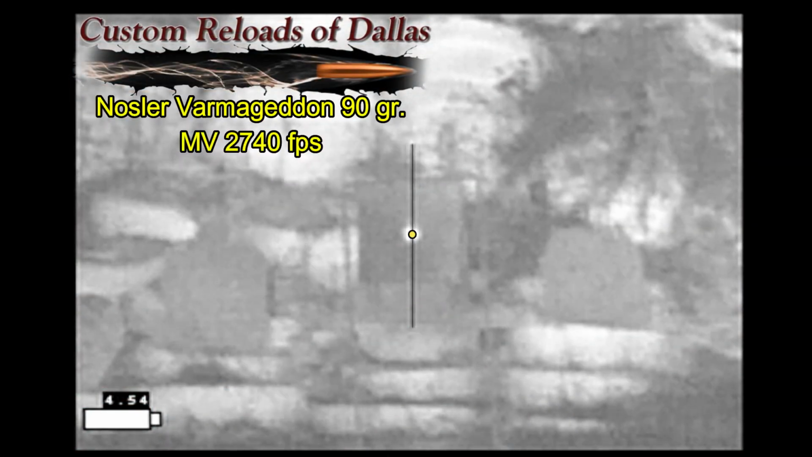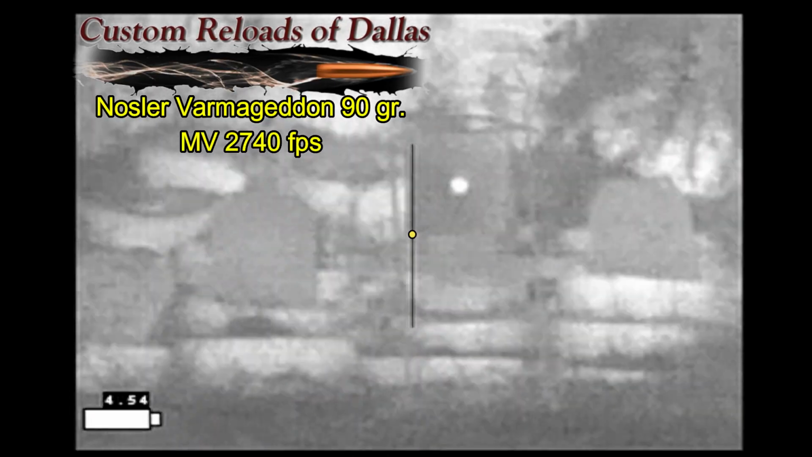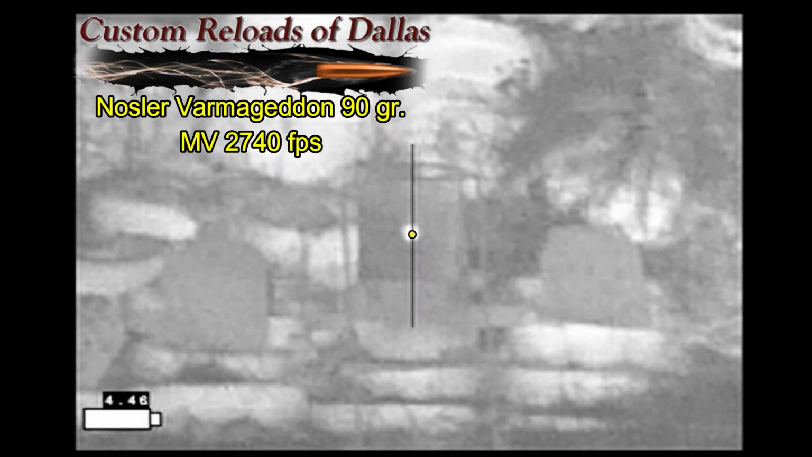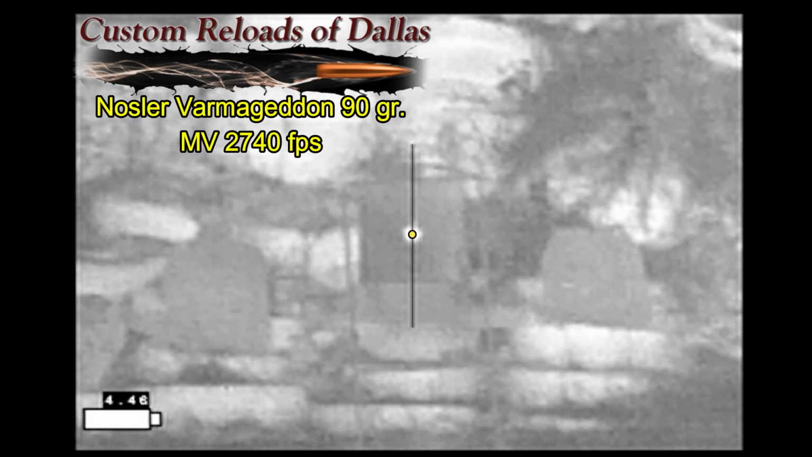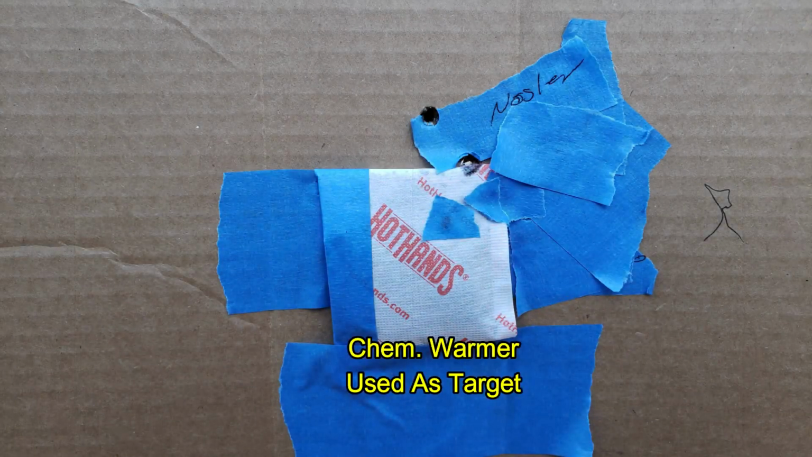Here I'm in the final stages of sighting in Nosler Varmageddon bullets, loaded by Custom Reloads of Dallas, and sighted in at 100 yards. Looks like the shots were just a tad high, one correction, and I'm good to go.